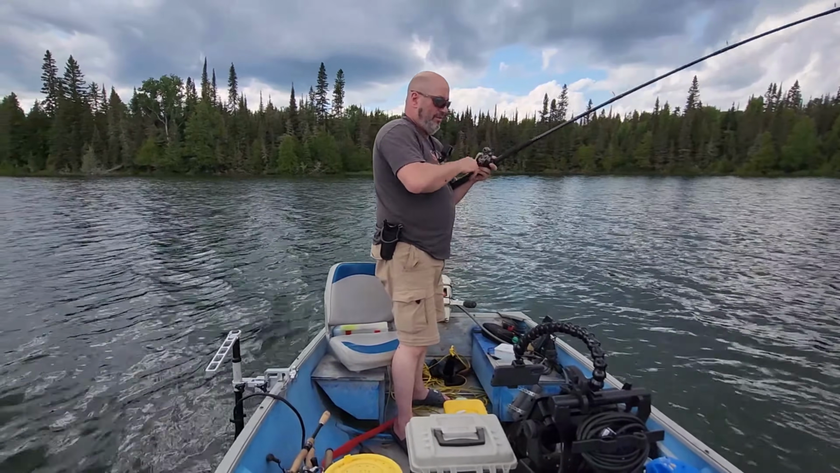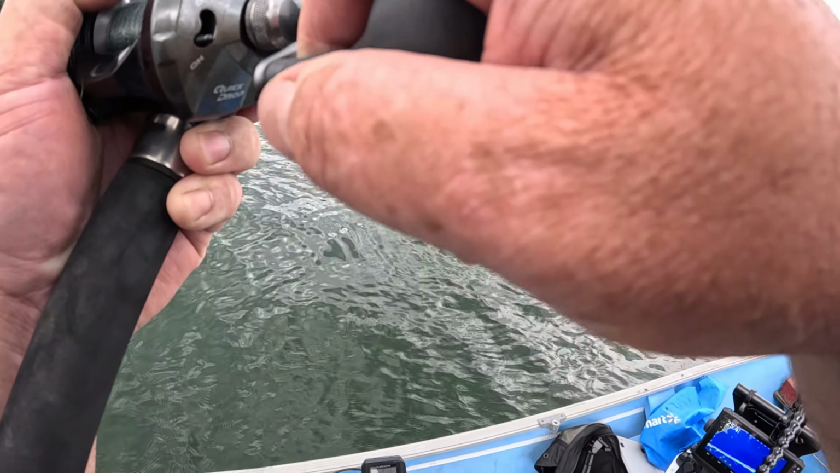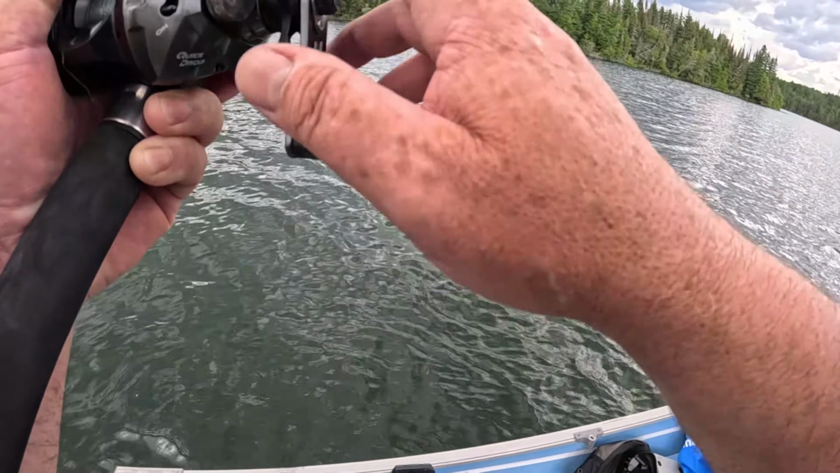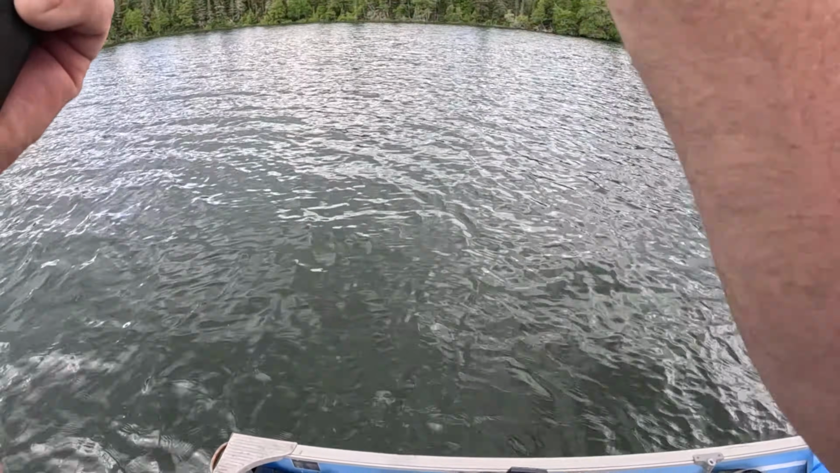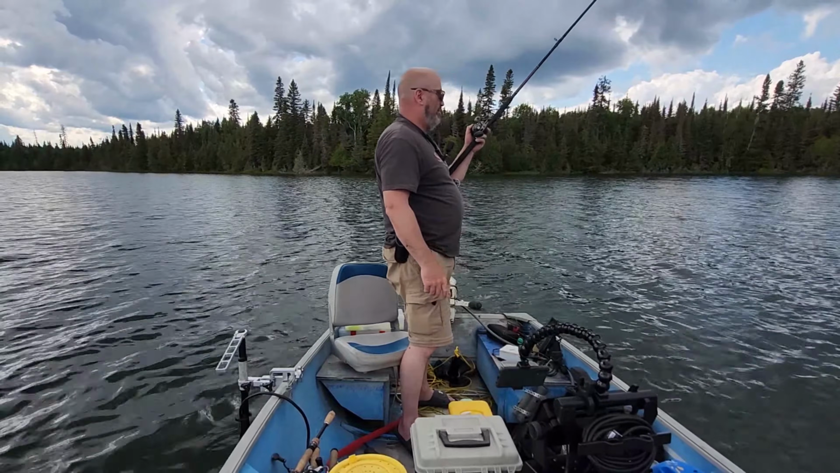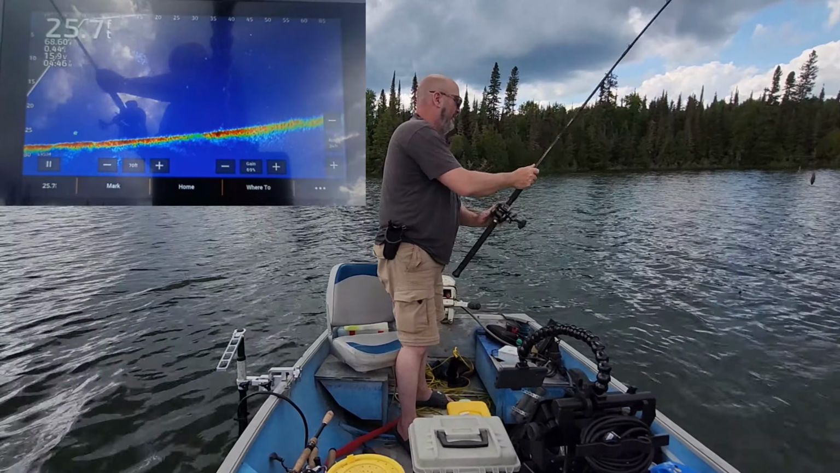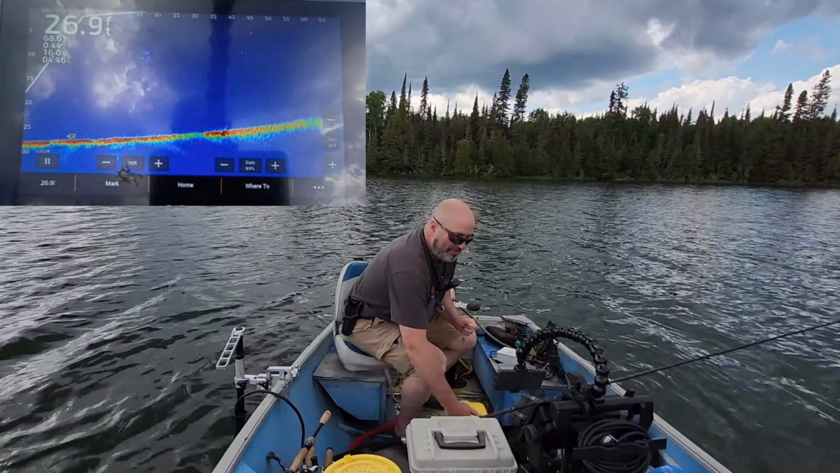28 feet, we're close. Oh, it came off. Drag was way too tight. Gave me a head shake and it came off. Oh, and there it is. It's right below us.